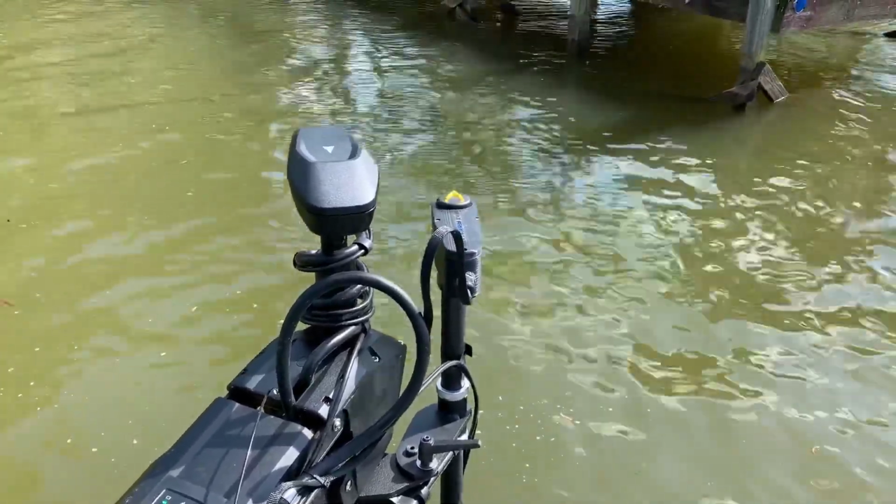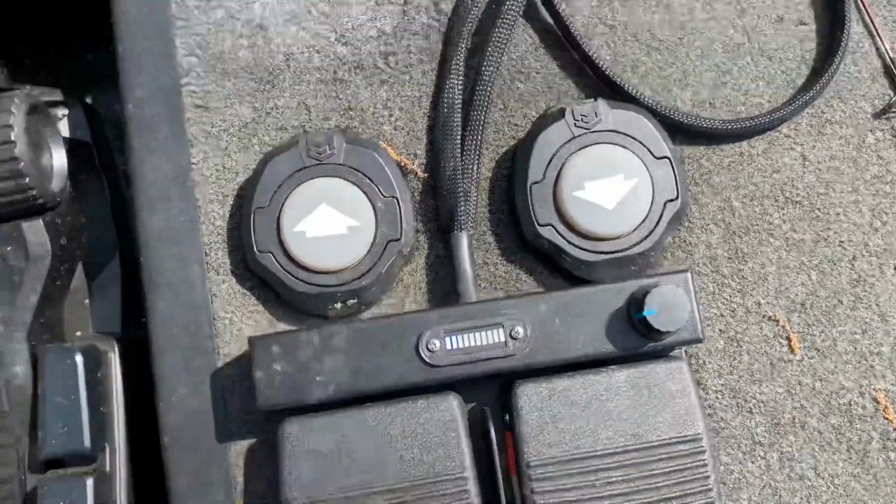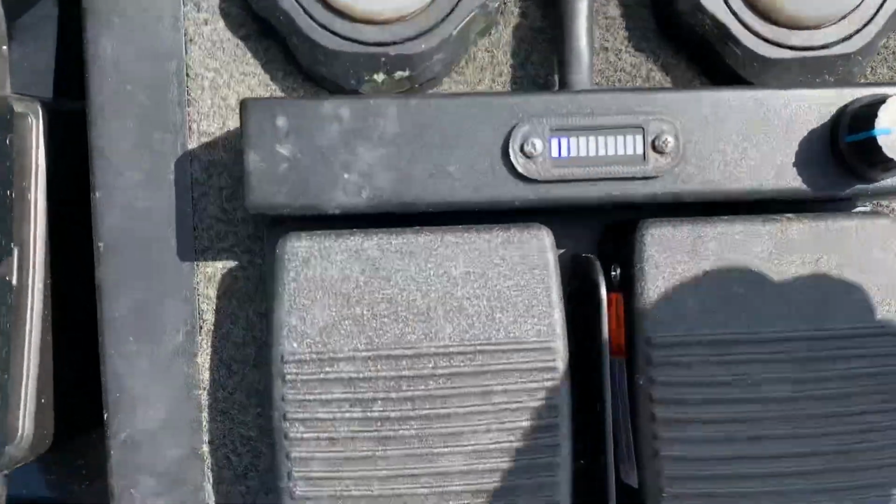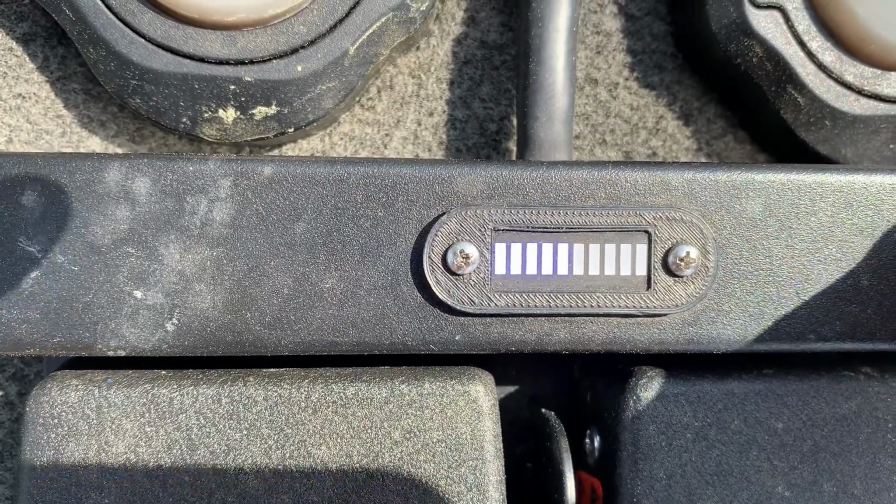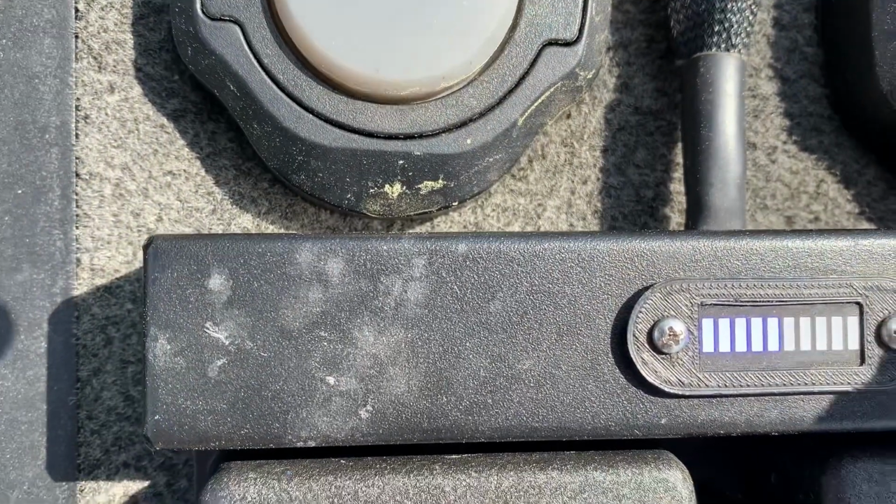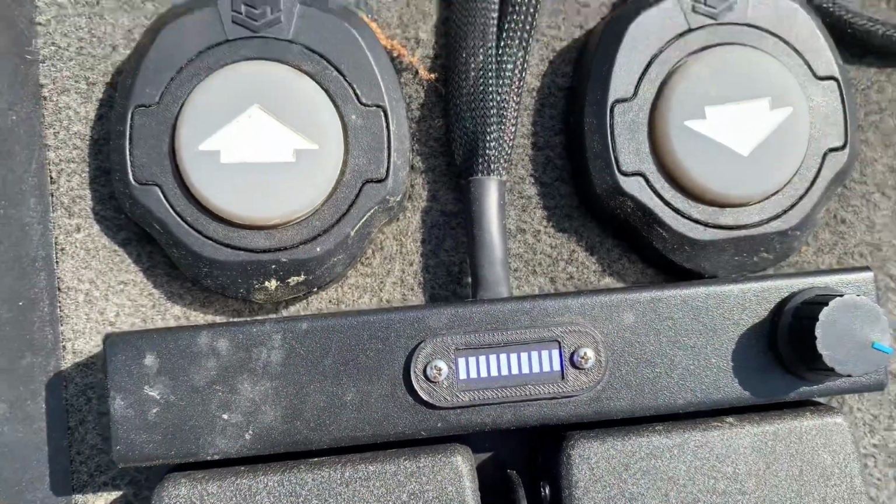left. Okay, now I've got the adjustable speed model, so you can see these blue dots as I crank it up. It goes higher, higher, higher. That's max.